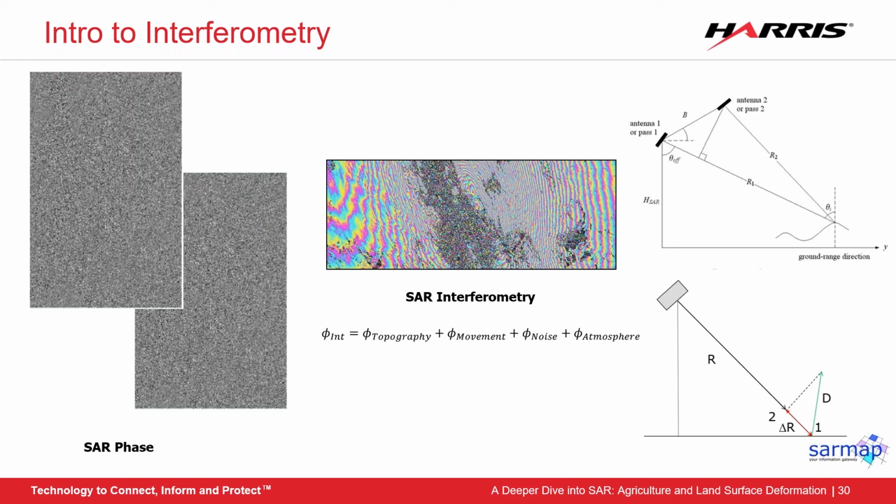The one on top shows topography, where you have a view from the satellite at a slightly different angle. The orthogonal distance in between them is called the normal baseline. The larger the baseline is, the more precise DEM you can get.